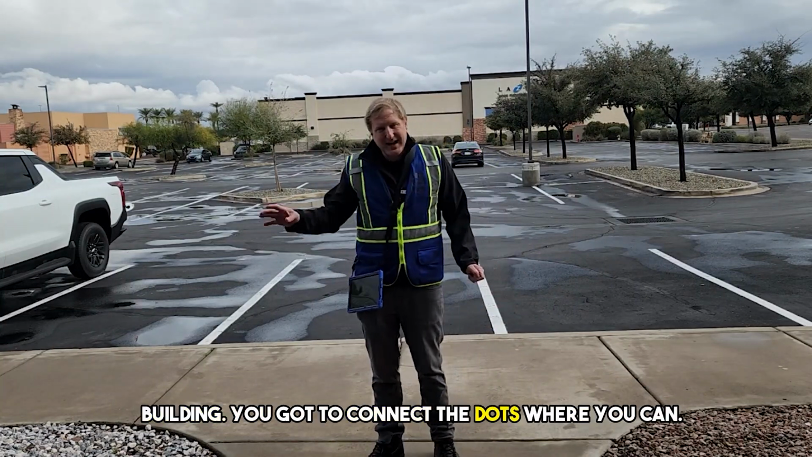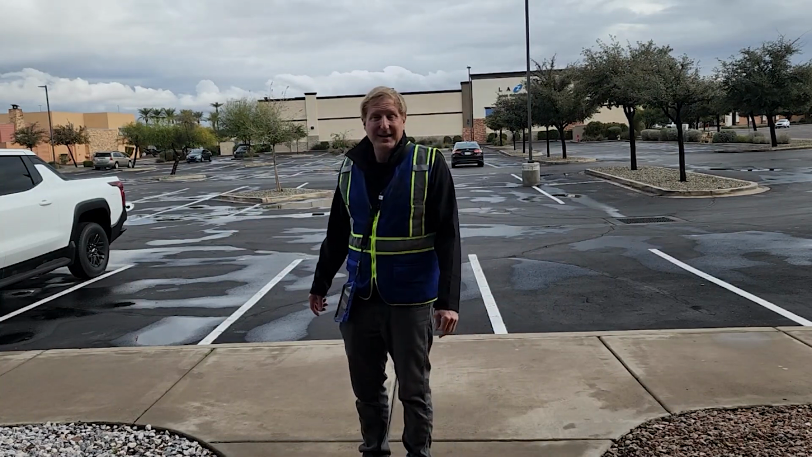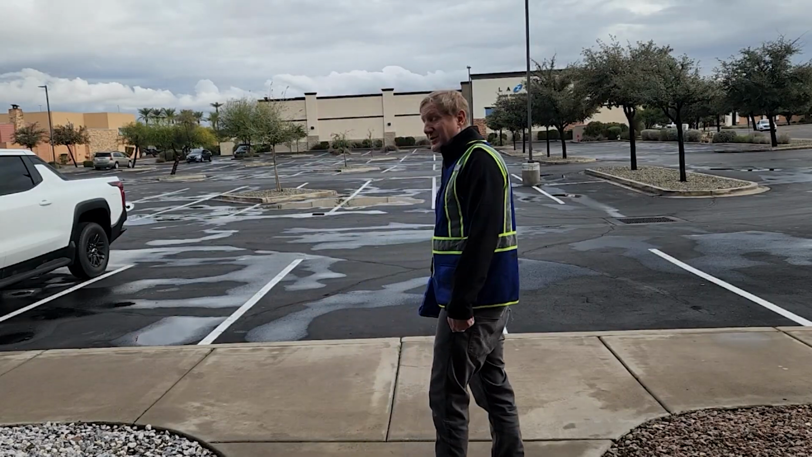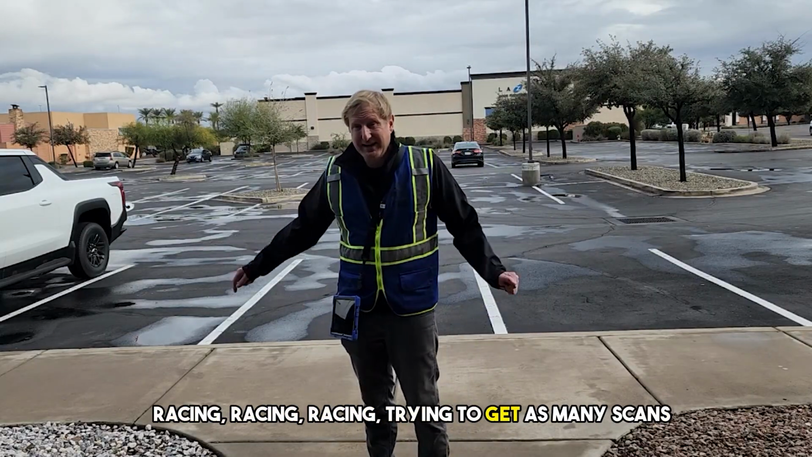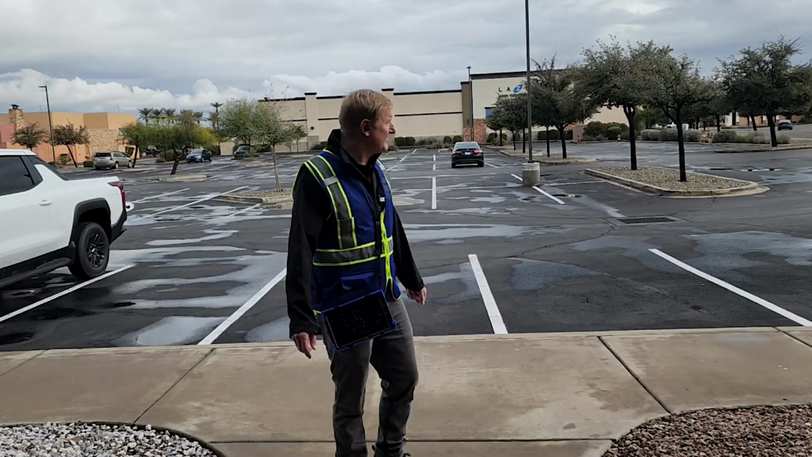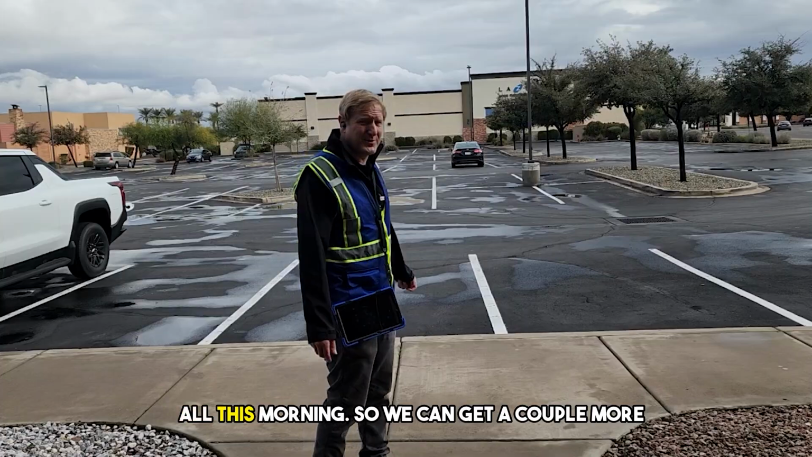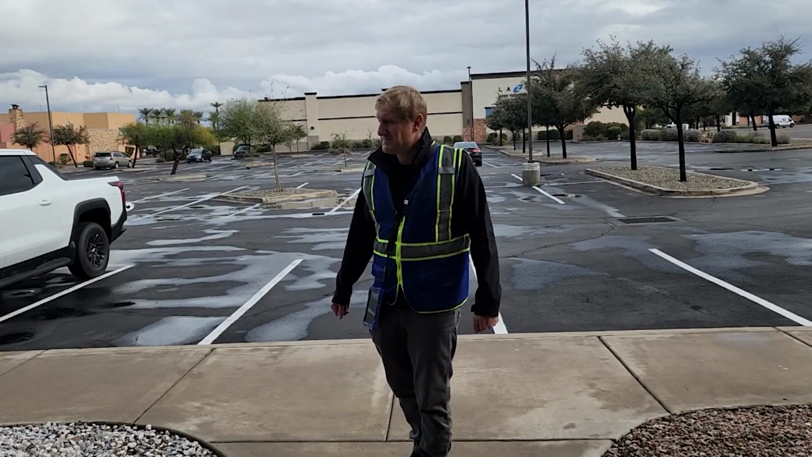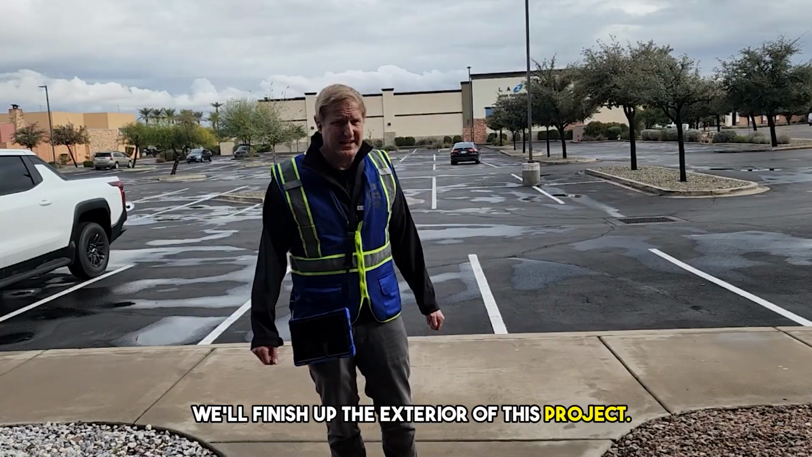You've got to connect the dots where you can. But yeah, it's been a bit of a challenge. We're racing, trying to get as many scans as possible while there's no rain. Fortunately right now it looks a little bit better than it has all morning, so we can get a couple more exterior scans and then we'll finish up the exterior of this project.